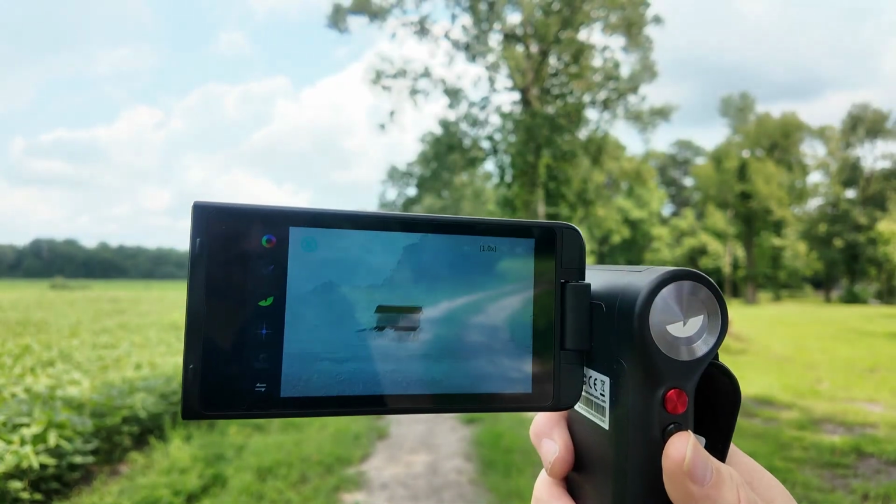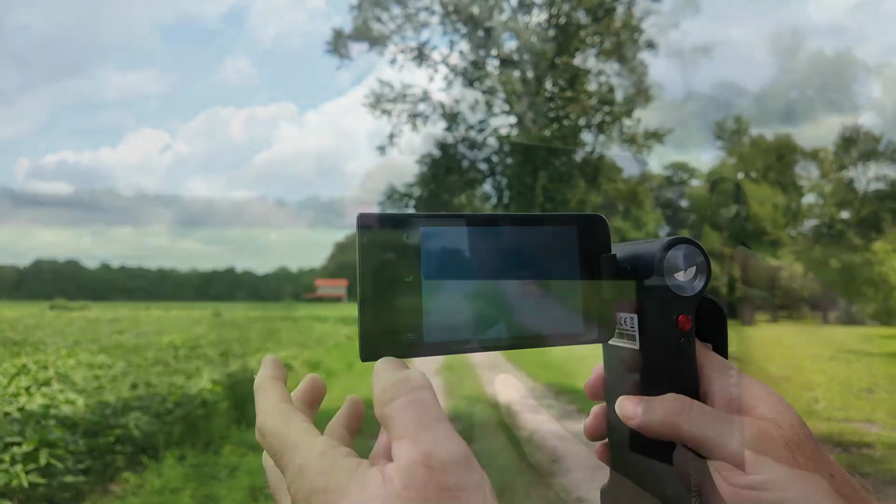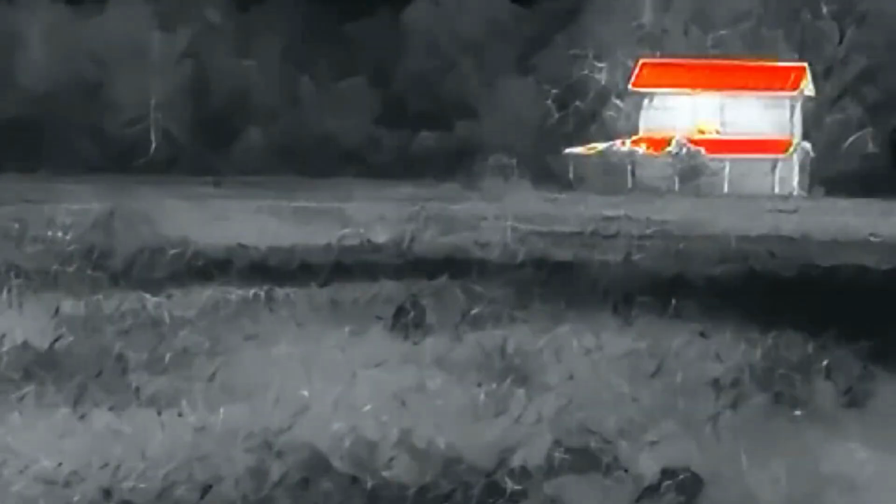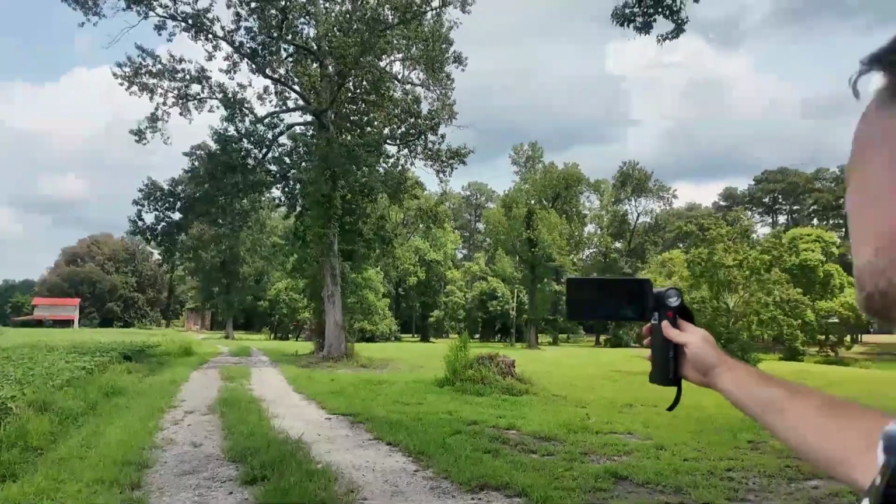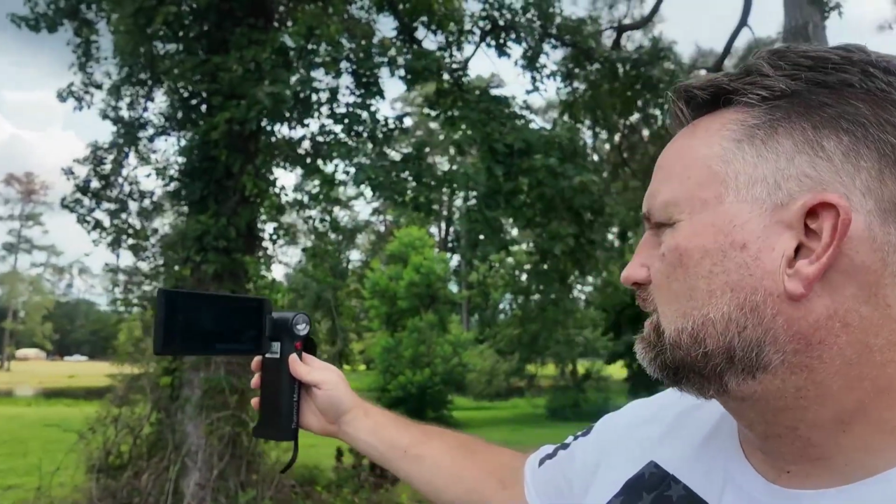And so the idea here is to be able to capture where the heat is, and you can kind of see that. To switch the modes really quick, it's just these buttons. And you can see now I'm in plane mode, and you can see I'm switching the modes. Now that house is really popping because the sun is hitting it. Look, as I keep going over, this is gonna be great for bird watching. So you're gonna find some birds or clear across the way.